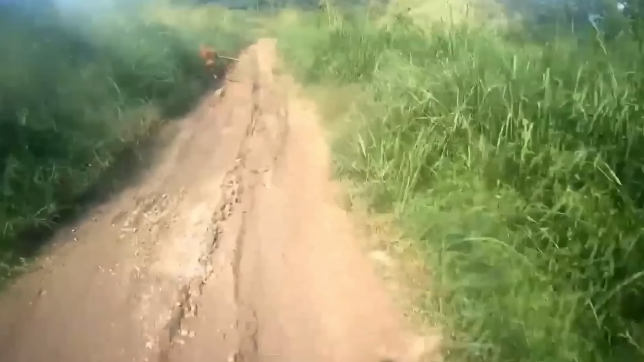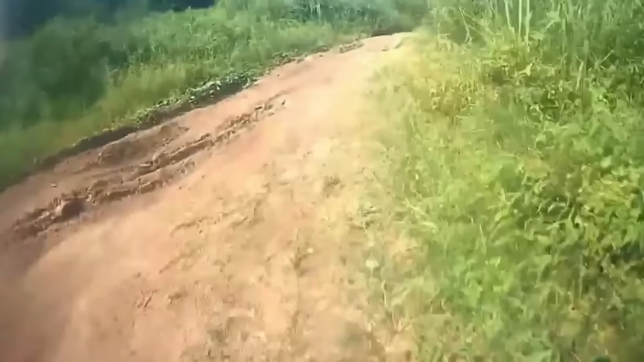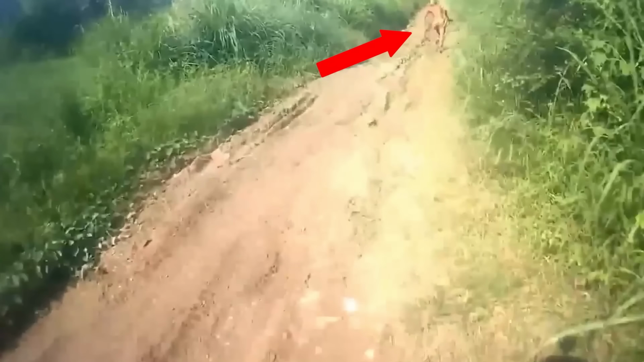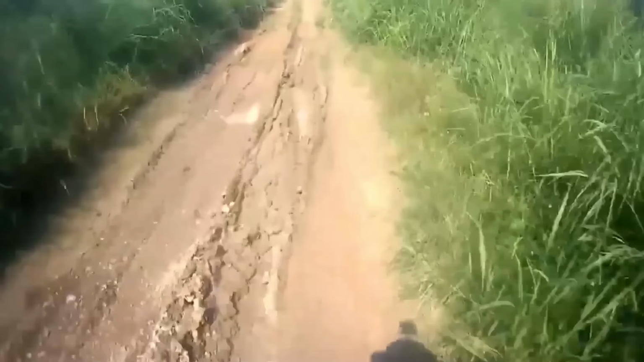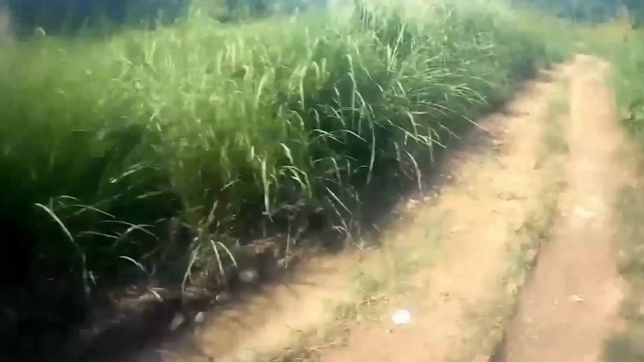Out of nowhere, a small, naked, human-like figure appears in the distance. This creature notices the approaching biker and tries to hide in the nearby bushes. The biker, curious about this strange sight, stops the motorcycle and tries to see where this mysterious creature has gone.